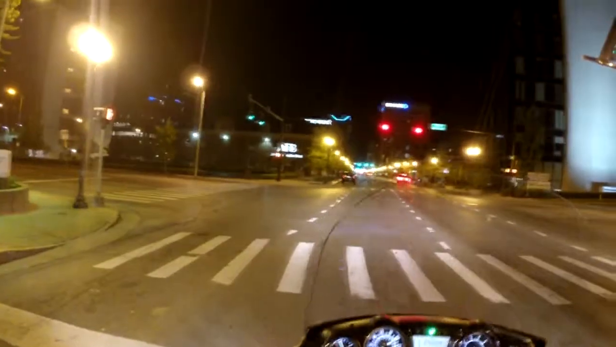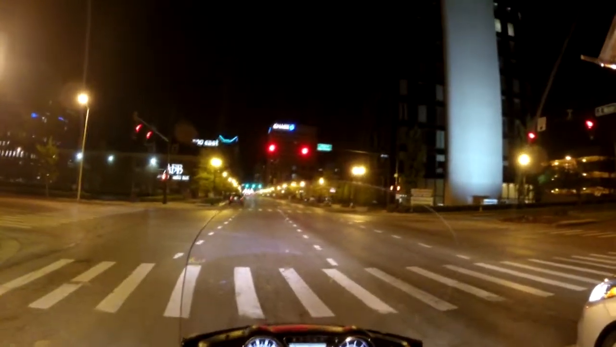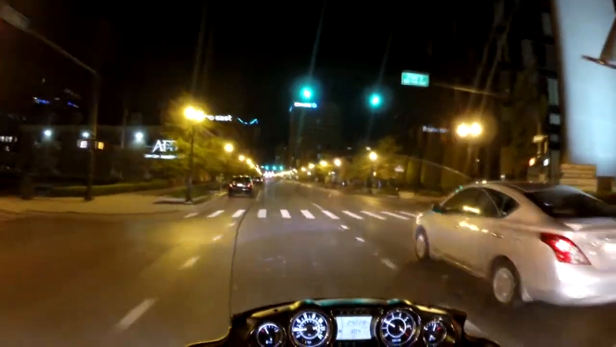It's chilly out tonight, so my visor keeps wanting to fog up. But I used to like to go up there, like right at sunset especially, and look out over the city.